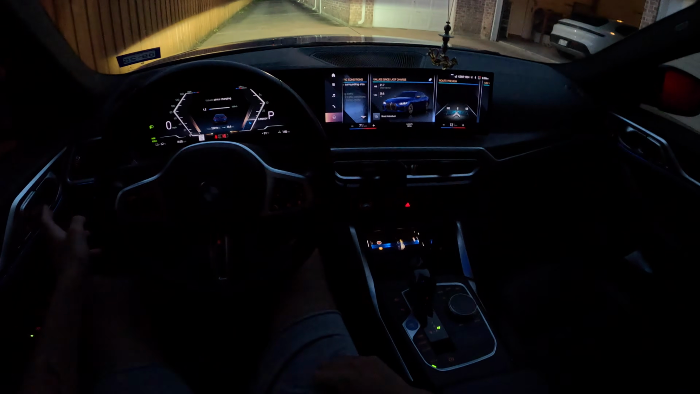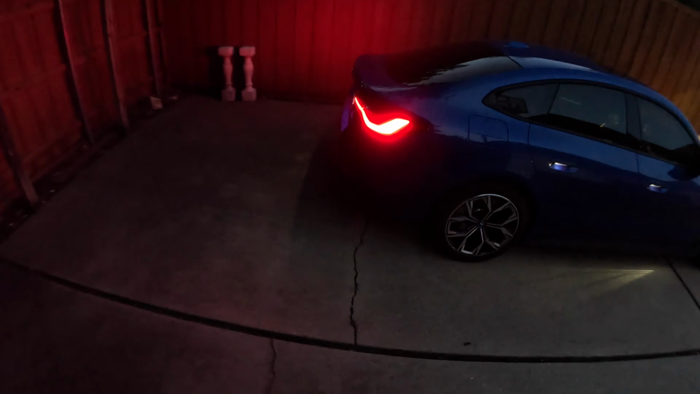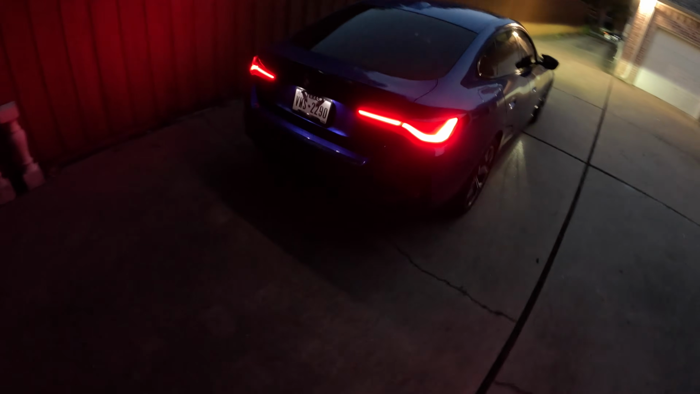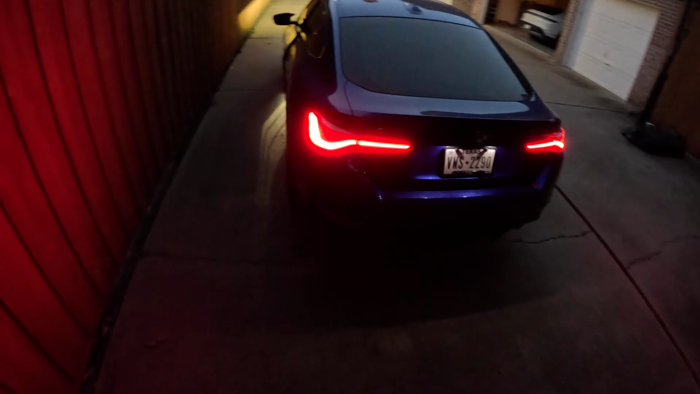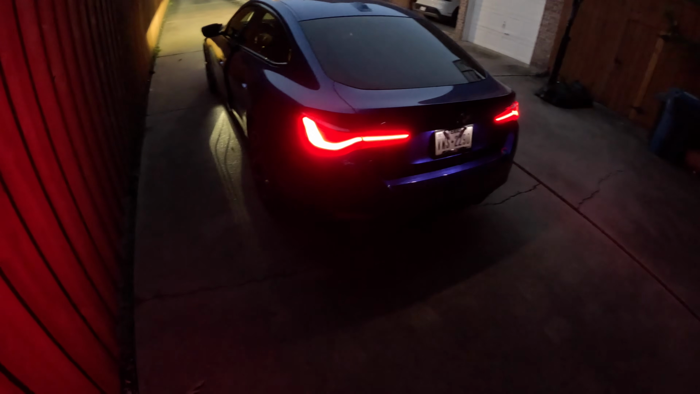Well, let's walk around this i4. See what the lighting looks like on this thing. It's finished in Portimao blue. This one does not have the laser lights, but it does have LED headlights. Portimao blue is a nice color. It looks good regardless if it's in the daytime or nighttime. The tail lights are very bright on the 3 Series and 4 Series. This one does not have laser lights in the rear either, but the LCI i4s and i4 M50s have the laser lights.